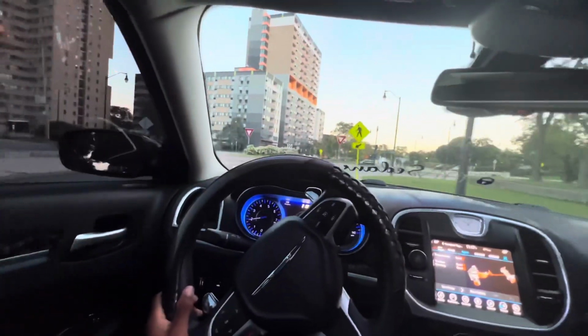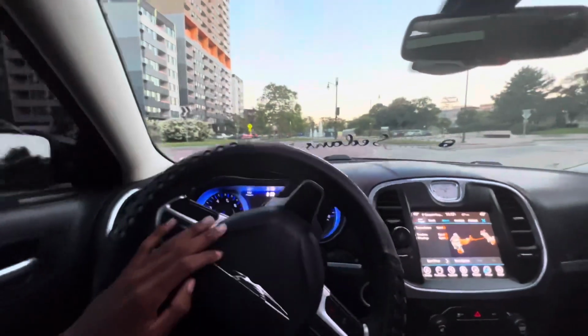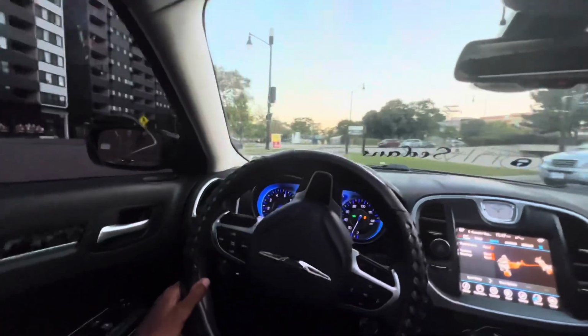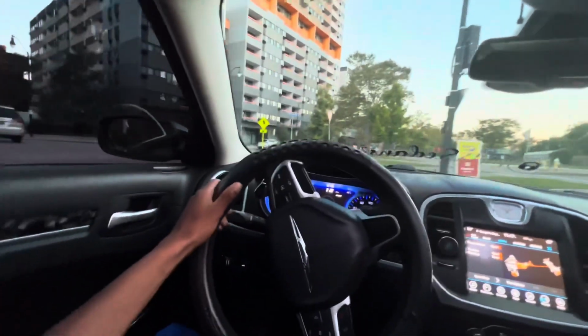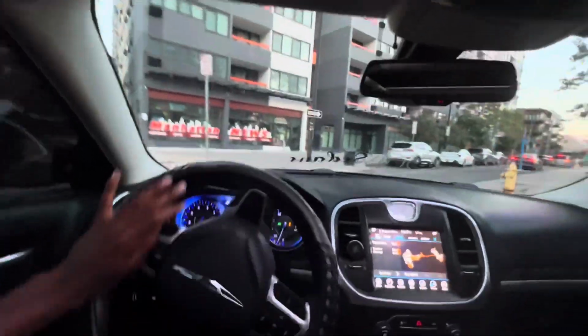Yeah, bro, that shit's clean. Not gone. It sounds good for what it is. I'm gonna do a new exhaust setup soon, though. I'll do a video on that, like a review.